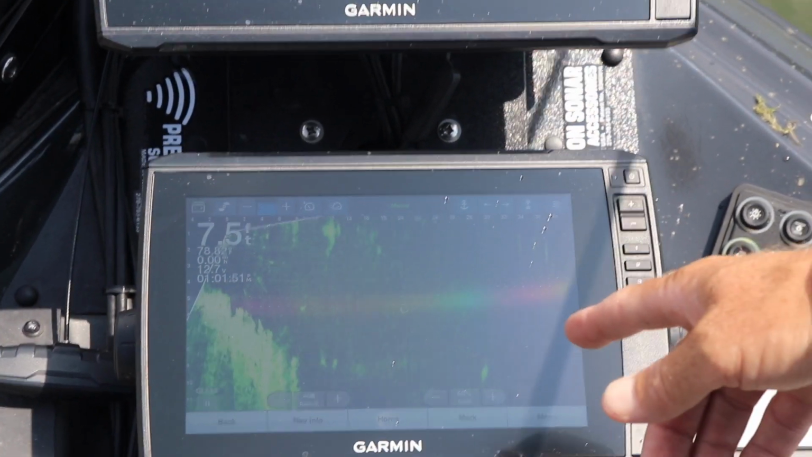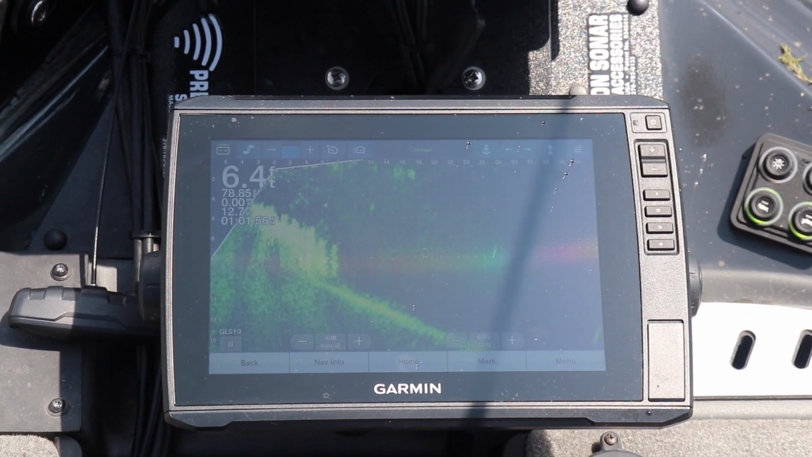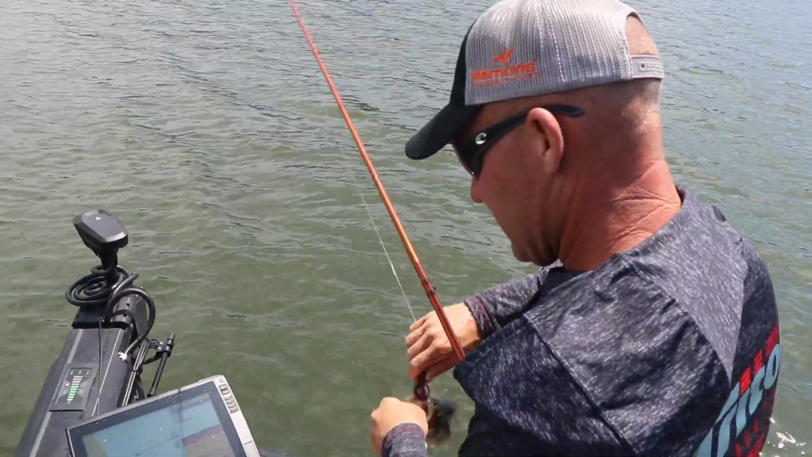So there goes my worm. There it goes. So my worm's right there on the bottom. Did he get it? He got it. Got him. So there he is. So there you go.